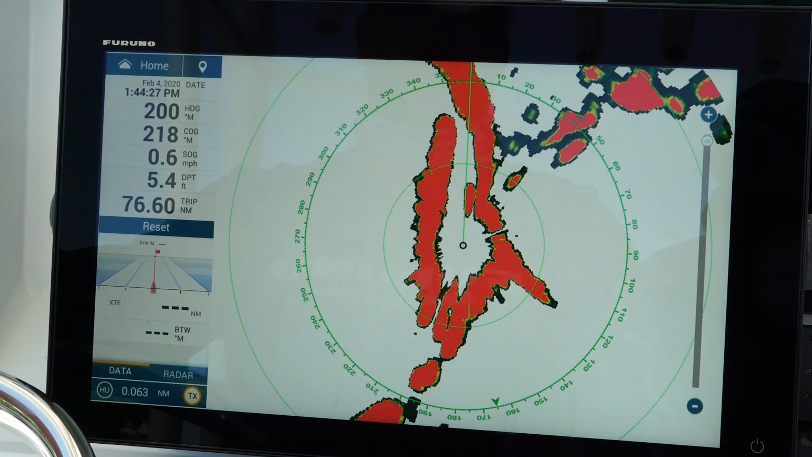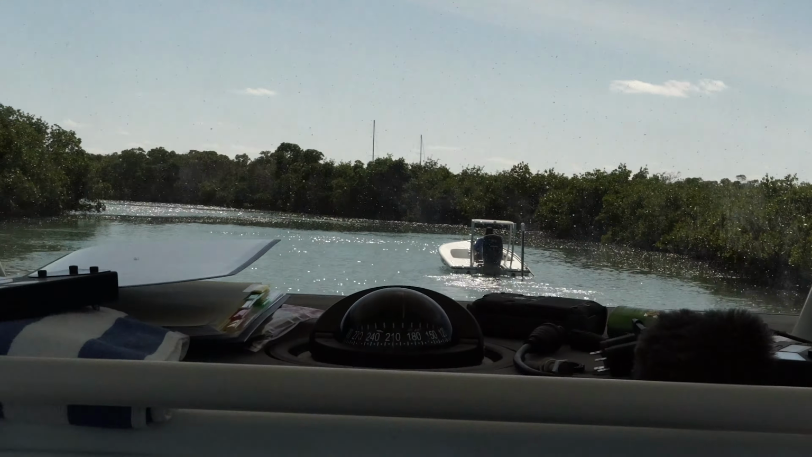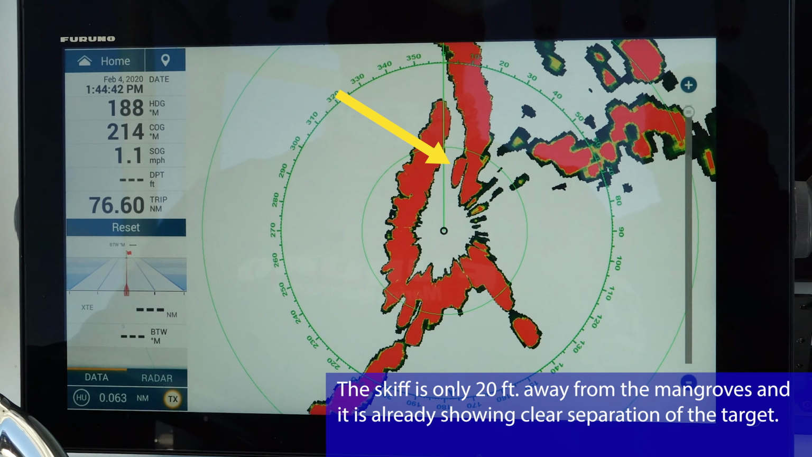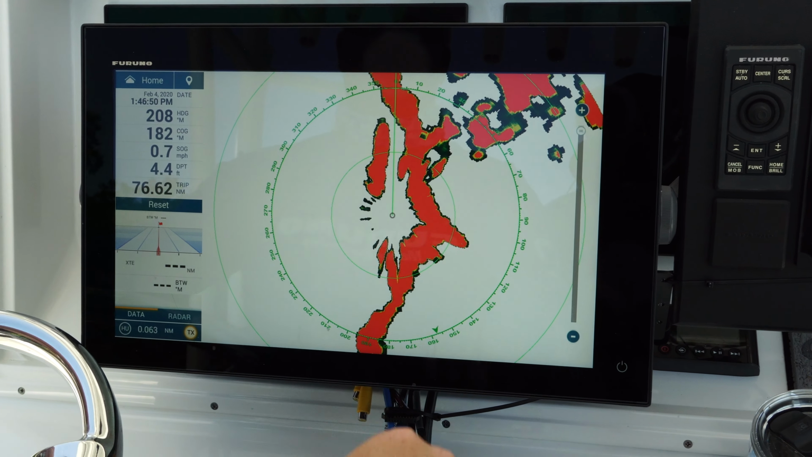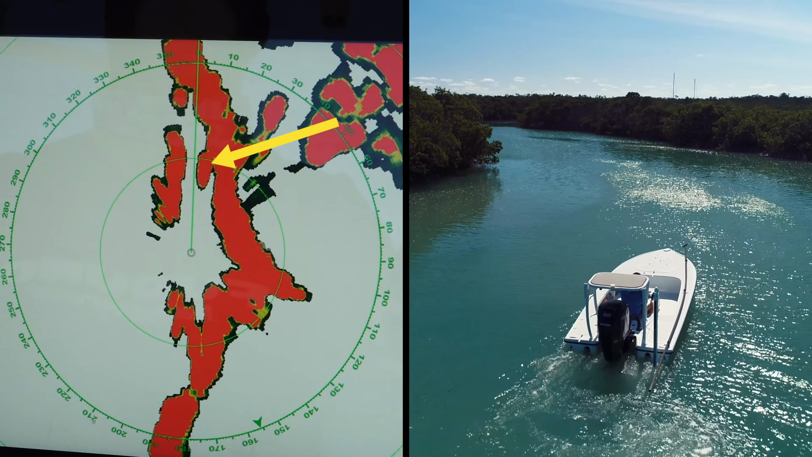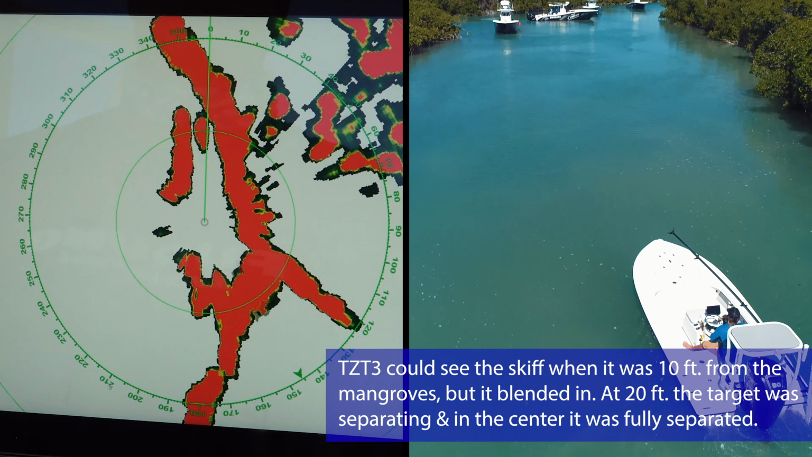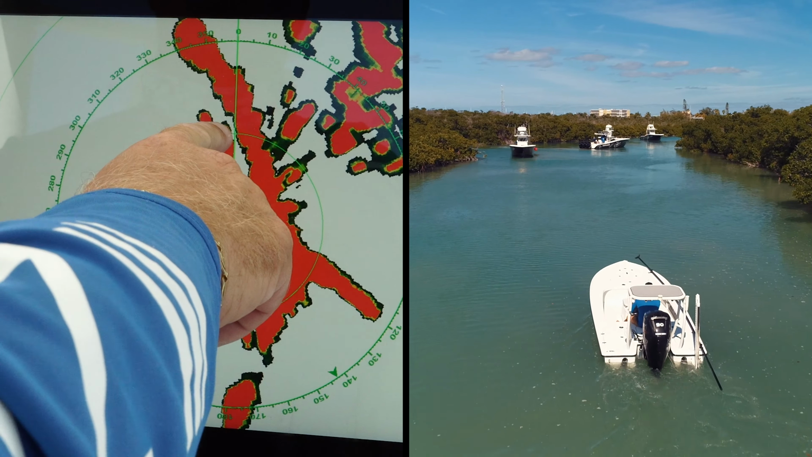That's about 20 feet off the mangroves right there. Yeah, so that's him 20 feet off. Kind of blends a little bit there, but got separation right there, not bad. Yeah, you can see him. So here you'll see we'll be able to separate that skiff as he gets closer towards the middle. So we have a really good shot of him coming in. He's about 30 feet this time off the mangroves. Coming in so you can clearly see him.